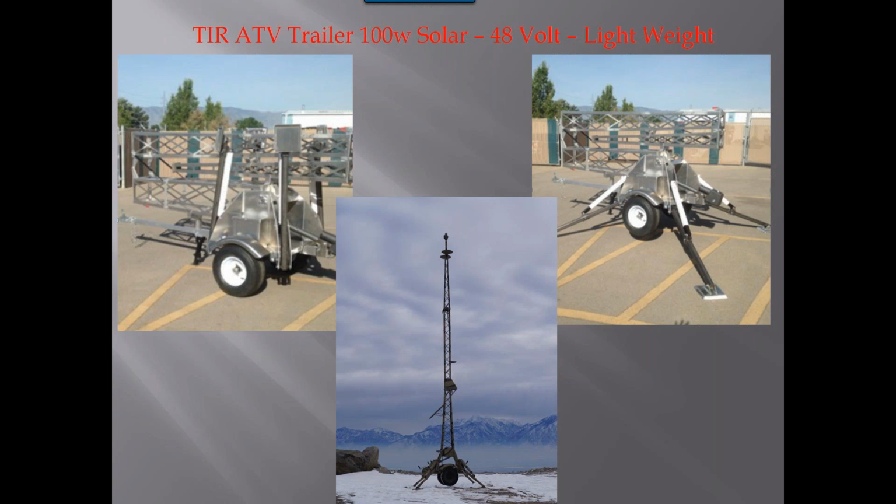The unit can support a Hydra. As far as strength-wise, we've put the Hydra on top of it. In fact, the demo unit we have at our offices right now is on top of this very trailer. Obviously, it can hold a regular thermal radar, just the standard thermal radar, if all you're looking for is detection without the PTZ function of the Hydra. So if you're just looking for a detection solution, you'll see in the middle picture towards the bottom, we've got a unit set up here in the mountains of Utah just to put up a wide perimeter and look for any kind of intrusion.